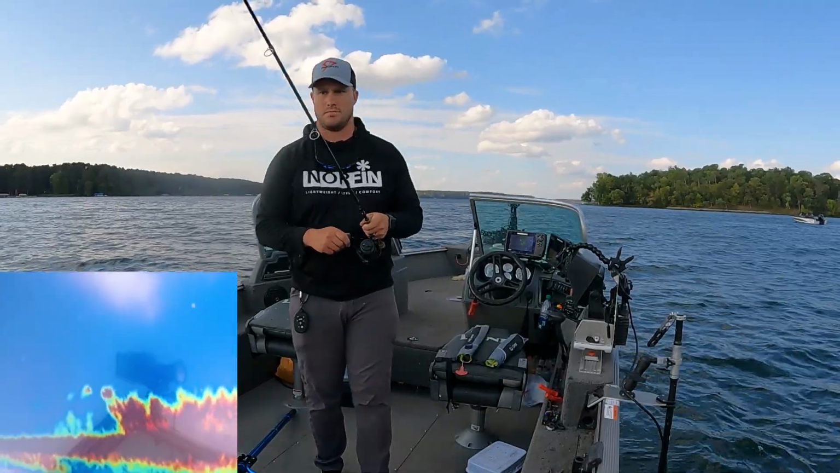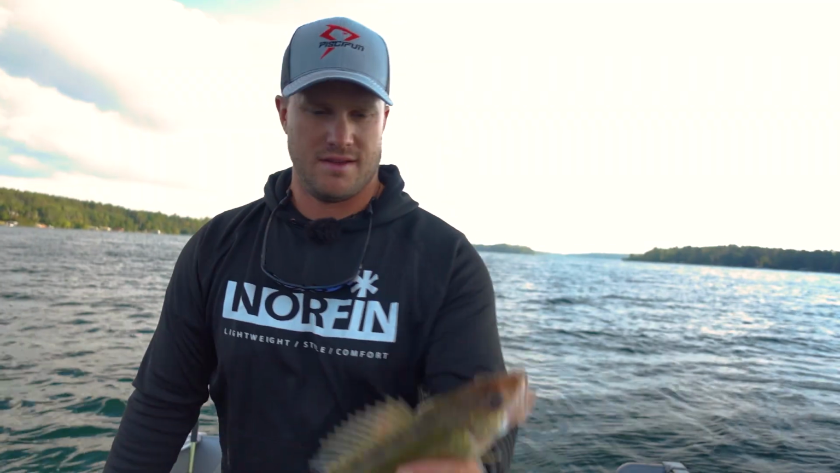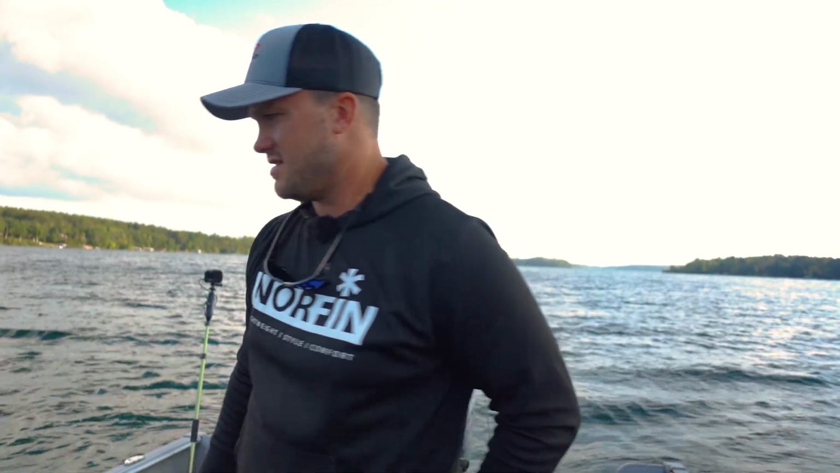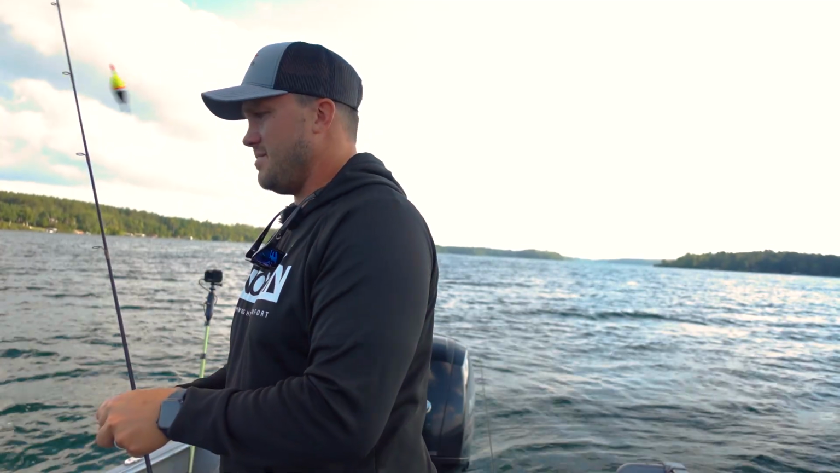Bobber down. Another walleye. There we go. Another walleye right there. Pretty good groups sitting off this weed edge, and just having to work hard to get these things to bite.